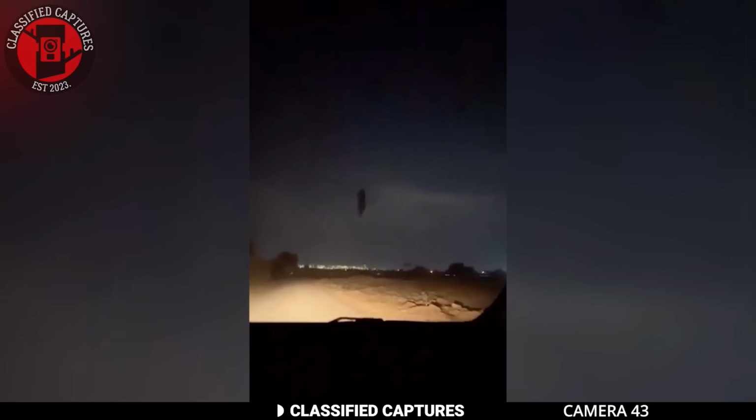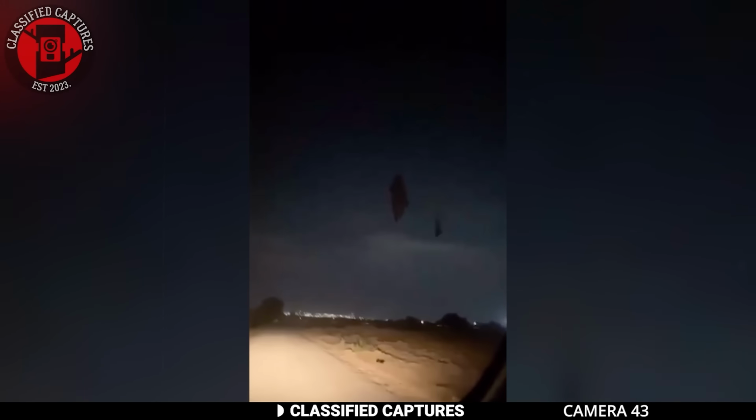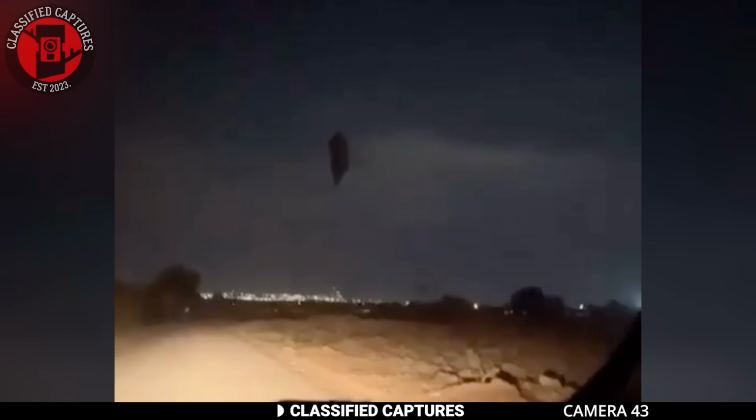This person was driving on the road in the middle of the night when he came across this in the sky. You see it, don't you? A strange person floating in the sky. Is it human, though? I mean, it's hard to tell since whatever it is has a robe on. I have my theories on what this might be, but looking at it, what do you see? Tell us in the comments section.